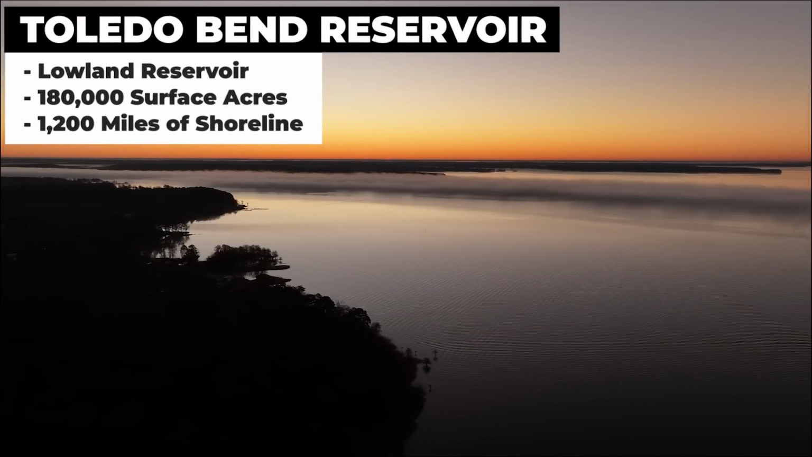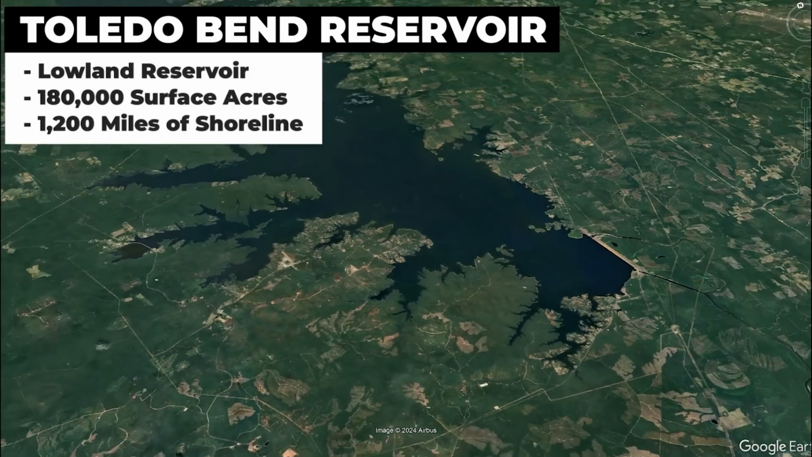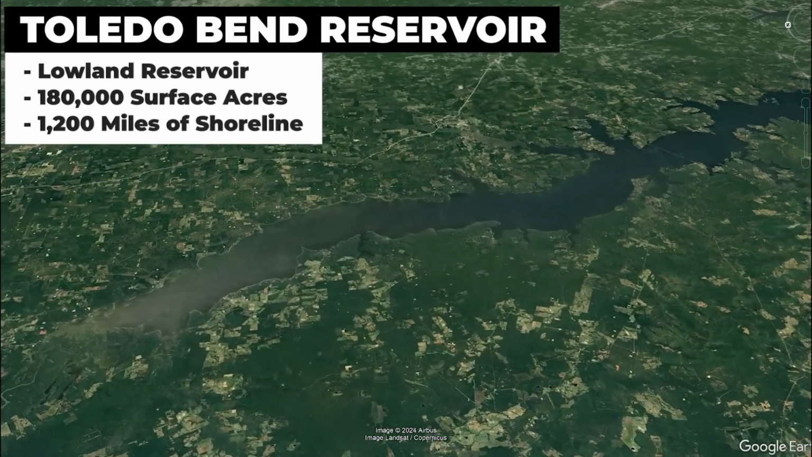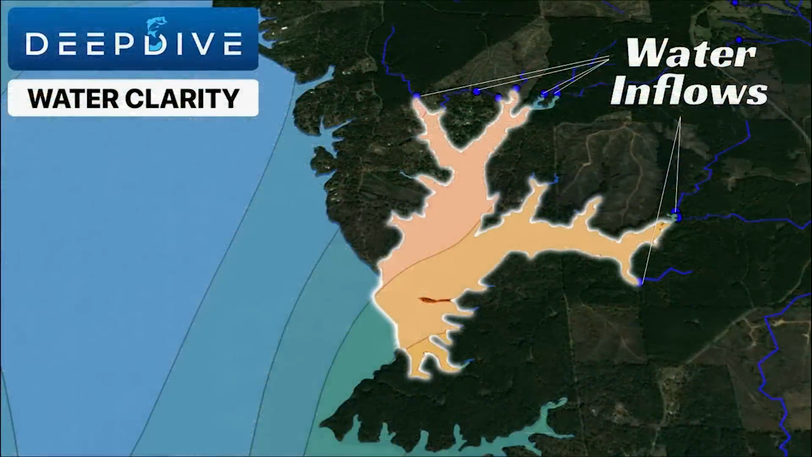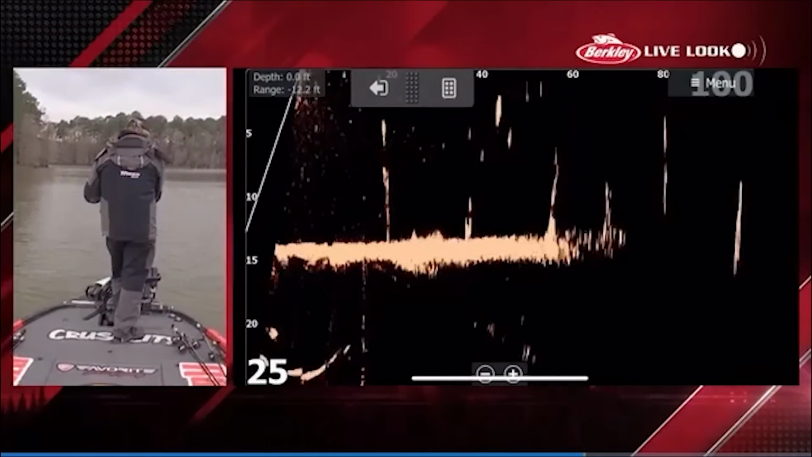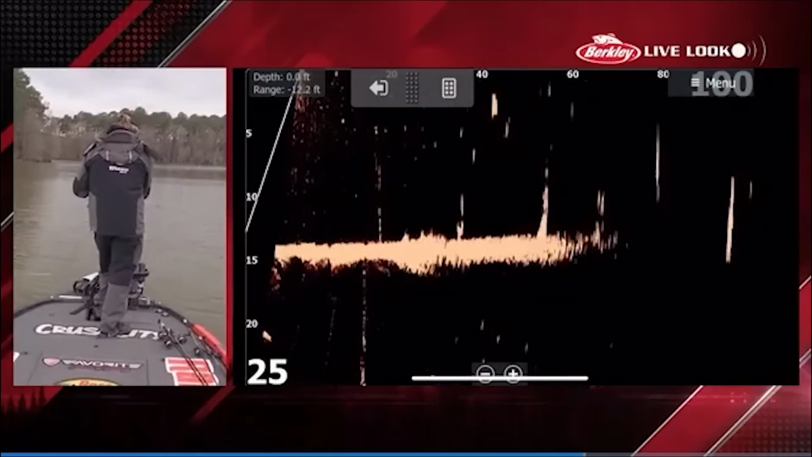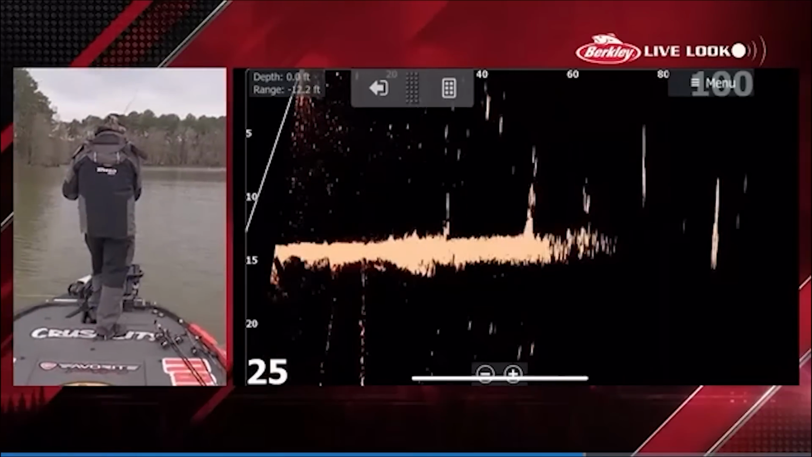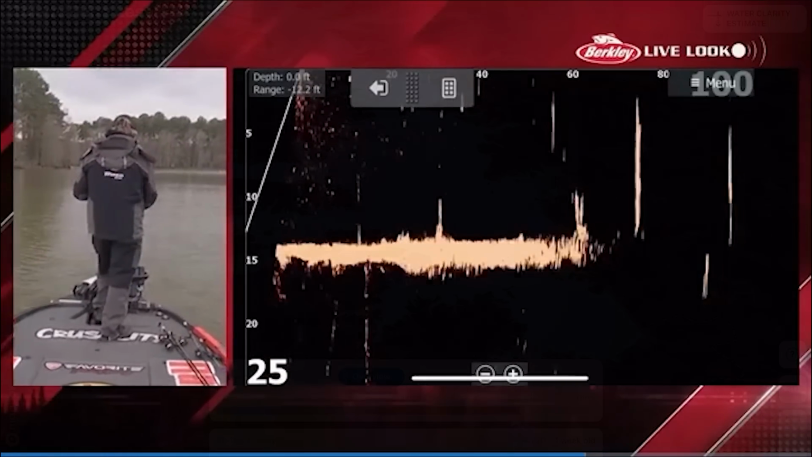Let's get into it. Toledo Bend is a massive lowland reservoir in Texas. Its size makes it daunting to figure out which small creek is holding the most bass on any given day. Despite this, Dustin Connell was able to isolate a small creek that was less than a mile long that was holding a ton of big pre-spawn bass. There's a lot of factors that led Dustin to this creek, and I want to walk you through them so you understand his full thought process so you can replicate it on your lake.